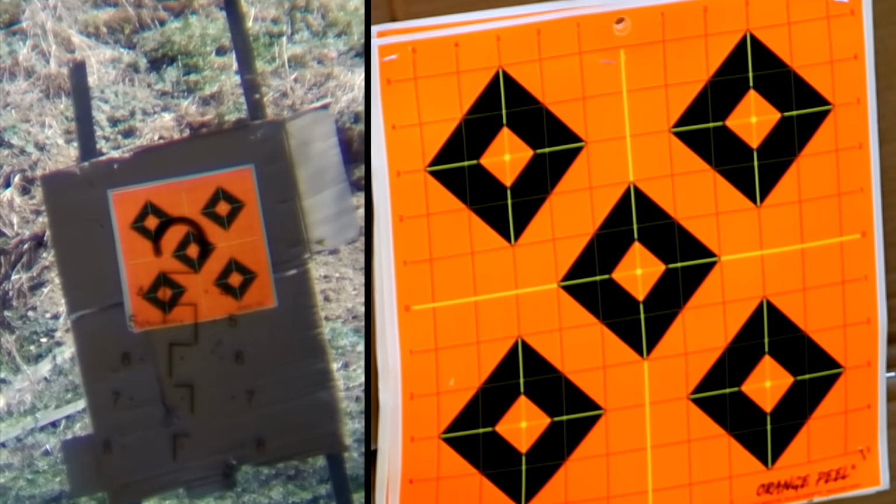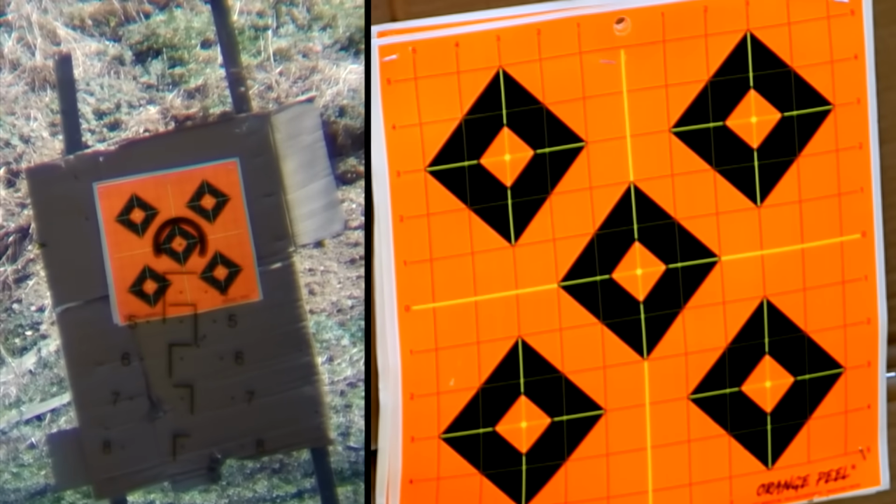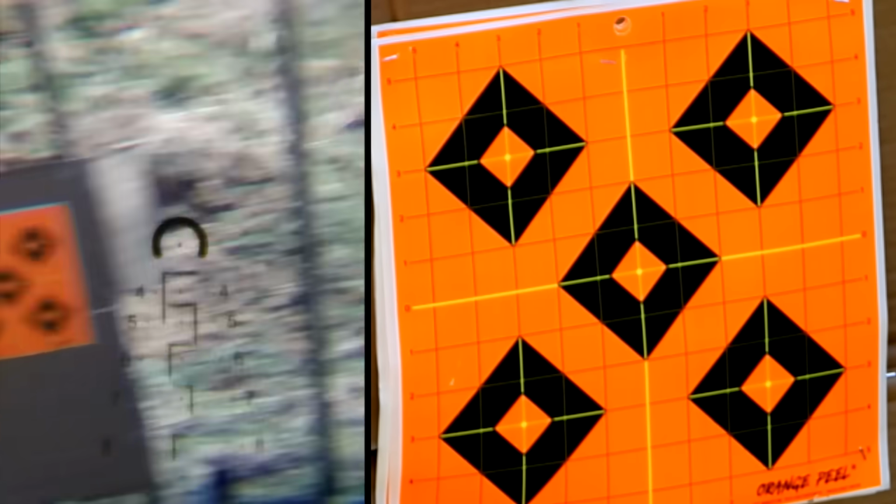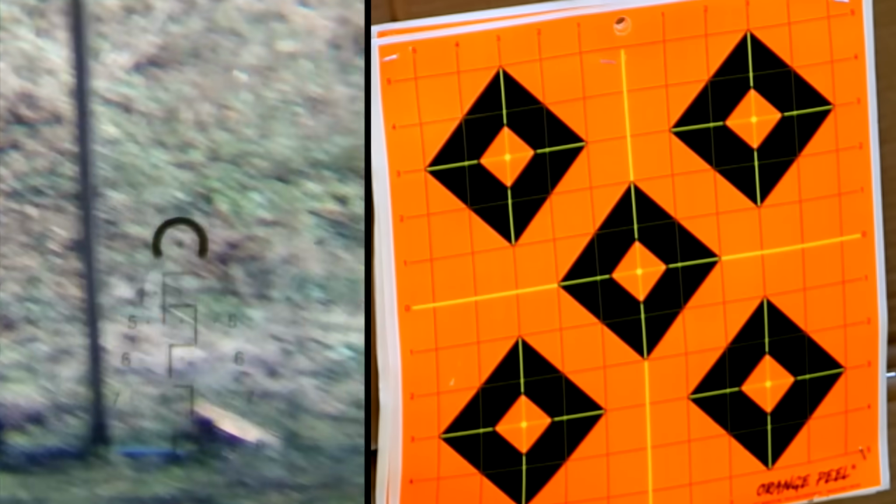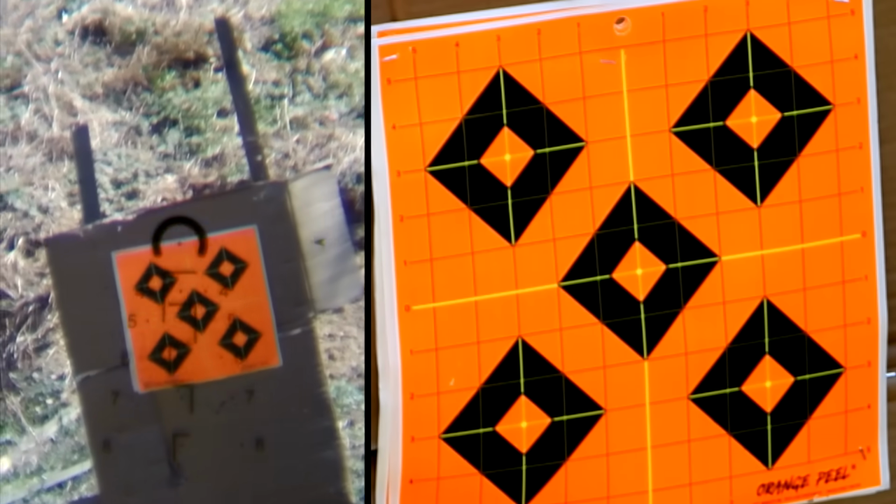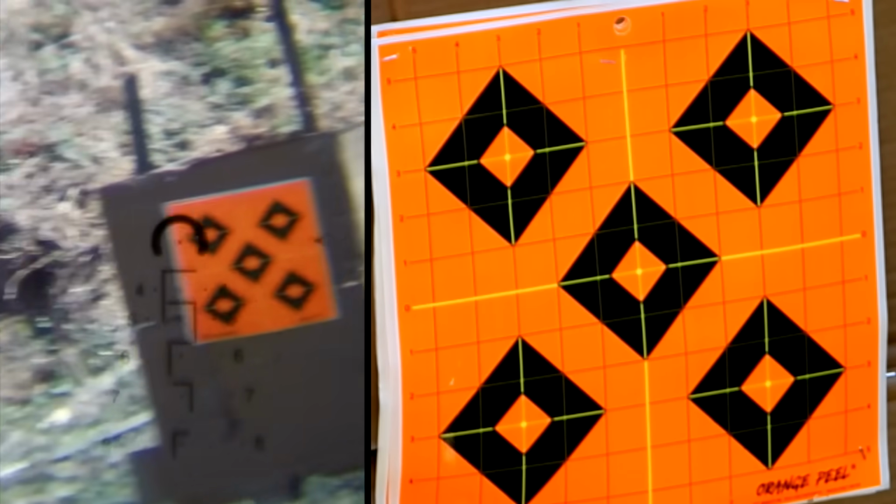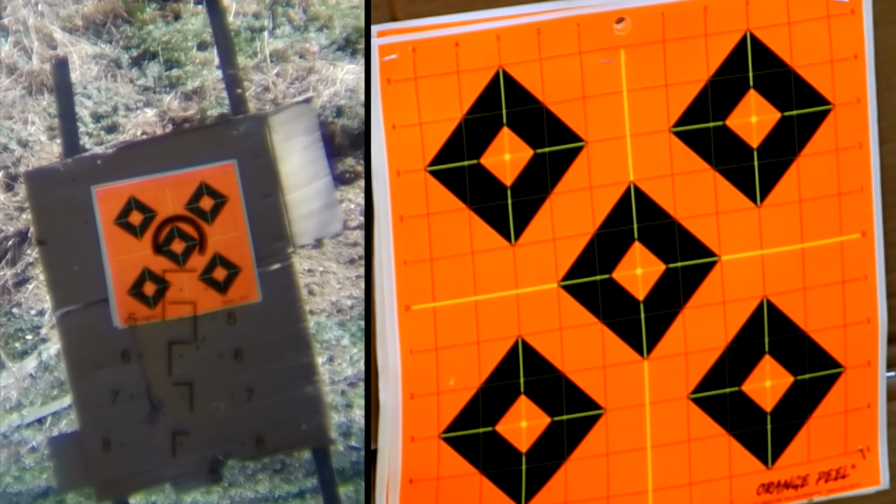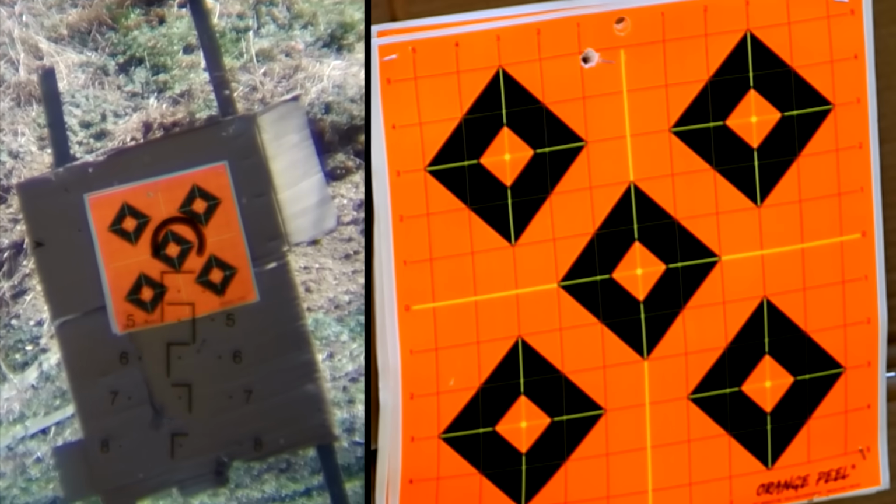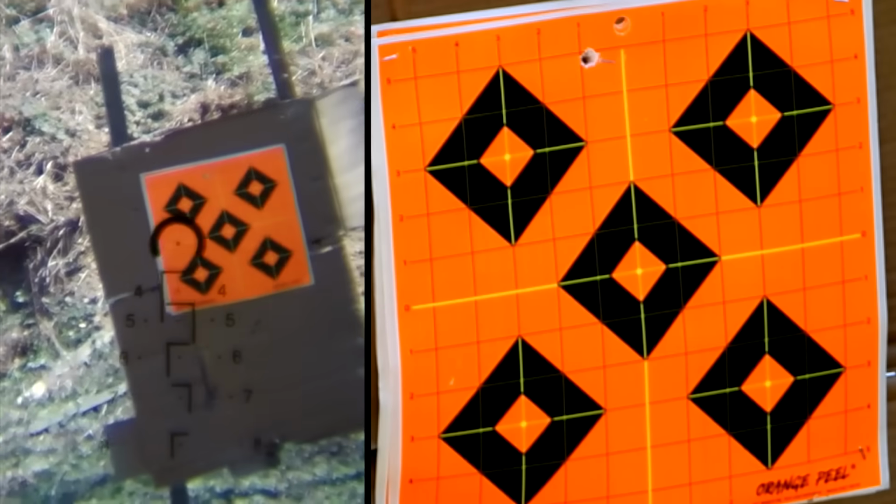We hit the paper there? I don't see a hit, do you? Oh, we're way high. I saw it hit the dirt behind it. Now we should be ballpark, at least on the paper. Oh yeah, see that hit there at the top? That ought to get us close. Now watch that bullseye now.